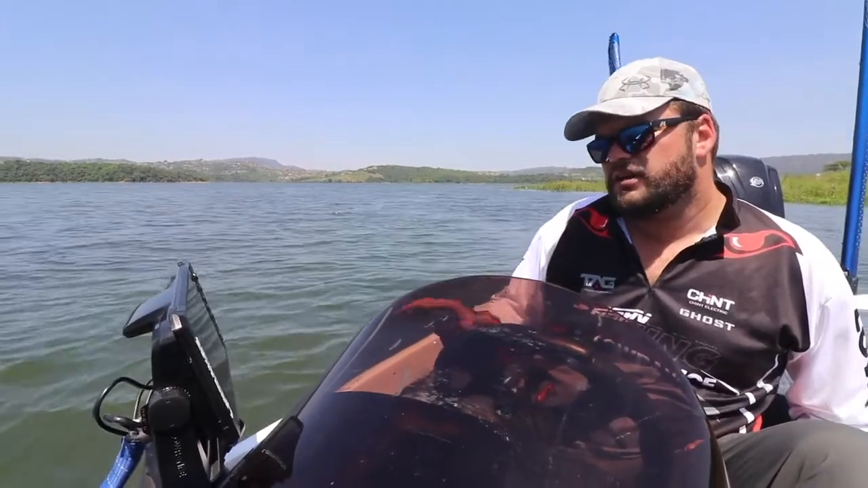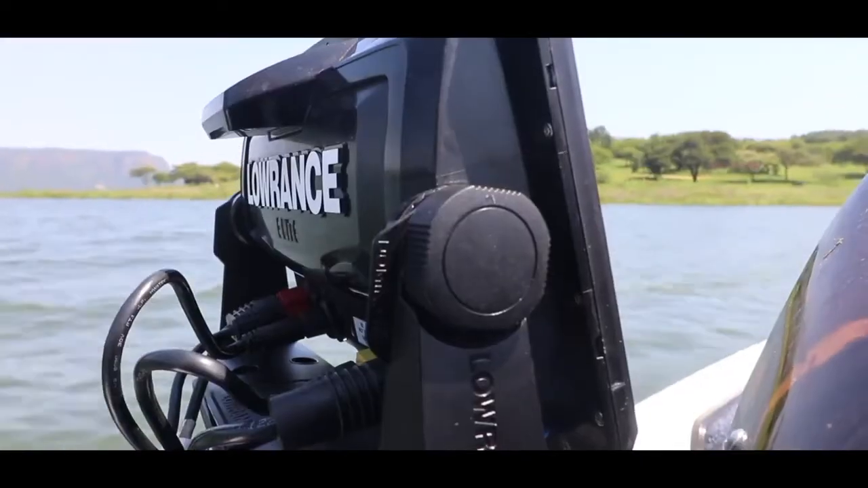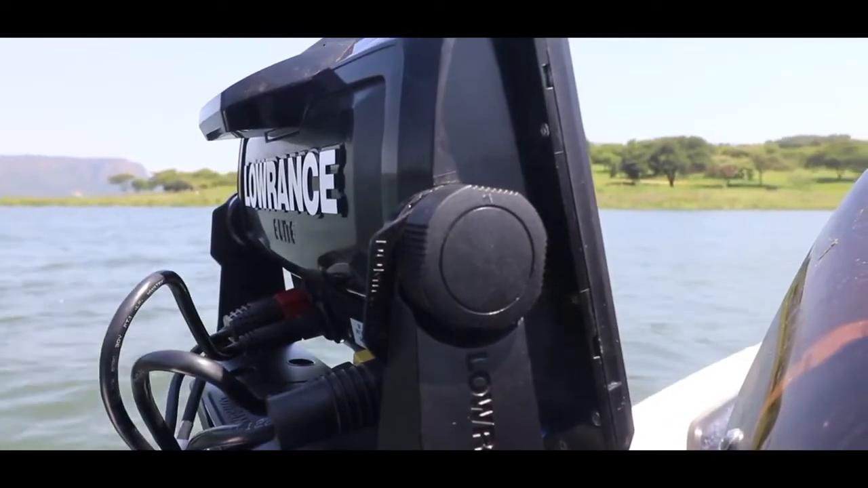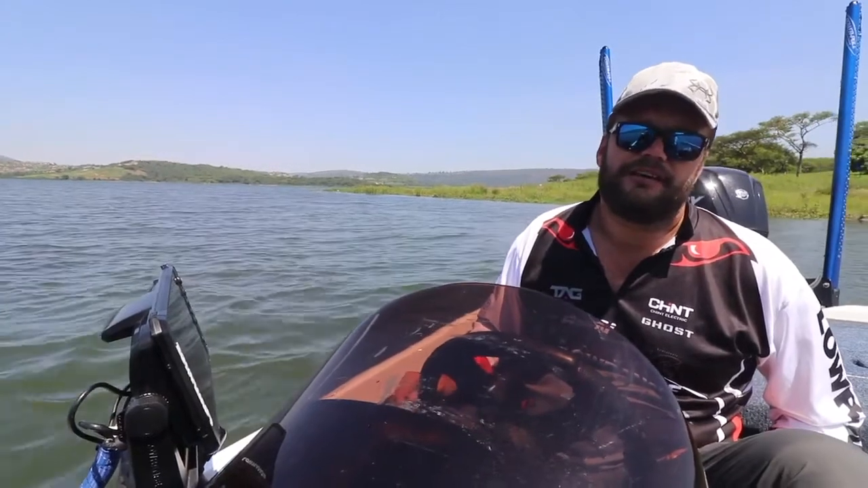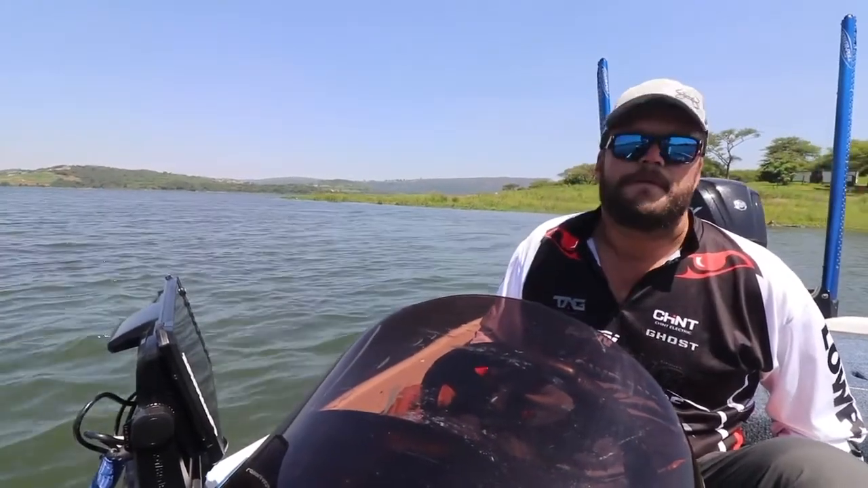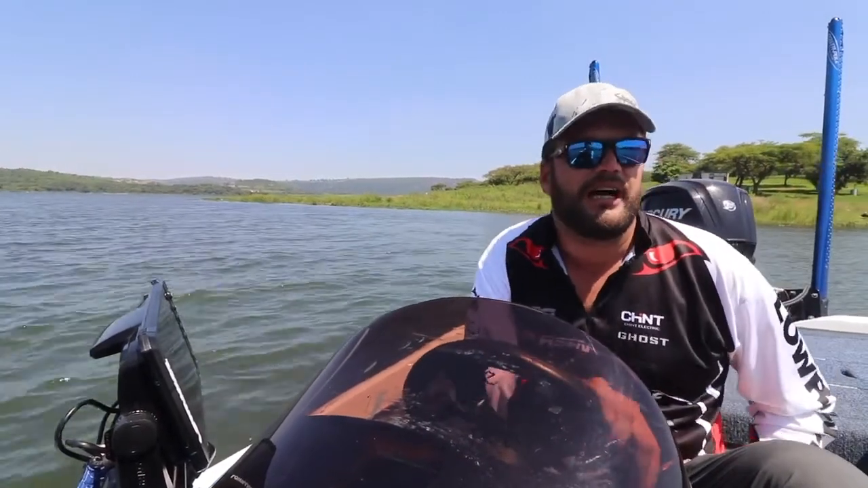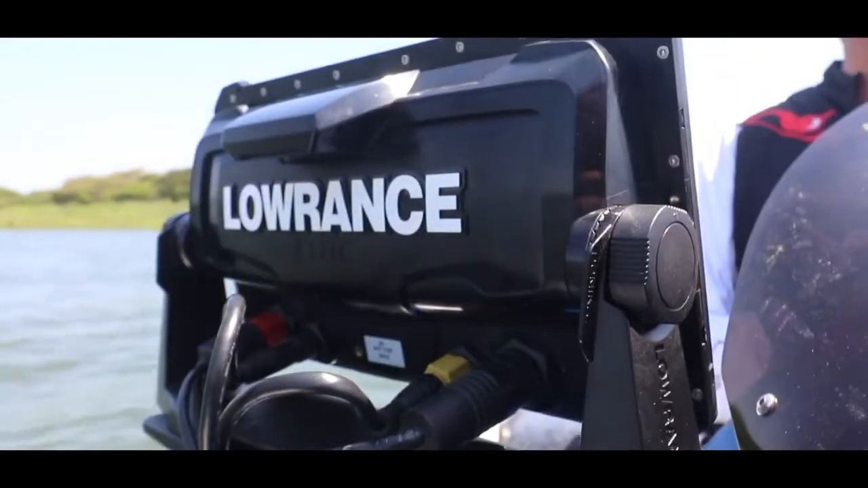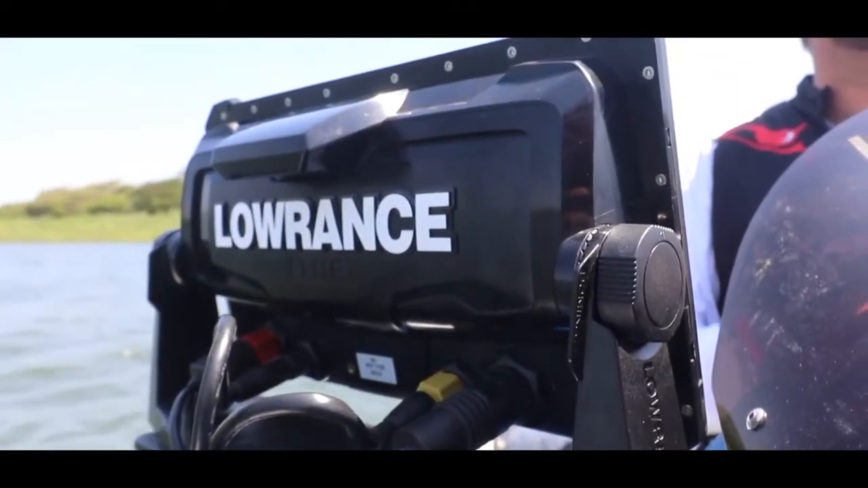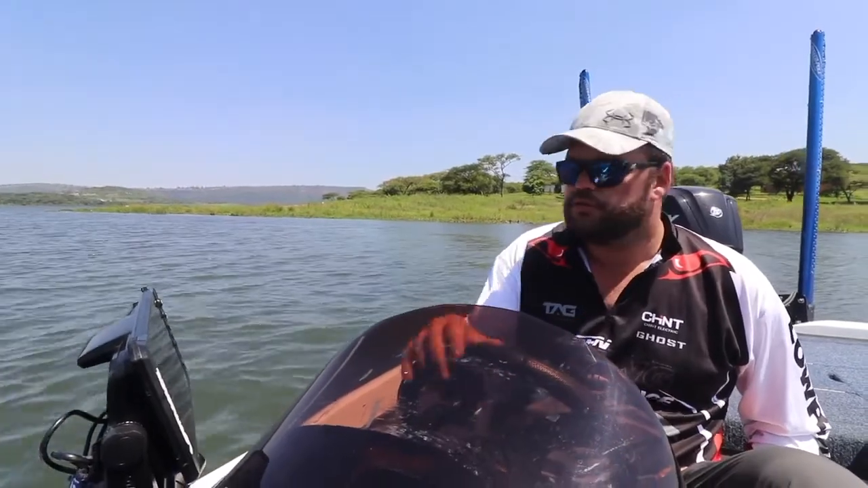So for the guys that are going to buy this unit, are going to go offshore, because it has a 1 kilowatt capability, the guys might want to run something like an M260 or a TM185 HW. This unit will run all those single frequency high wide CHIRP transducers that are available from Lowrance, and of course our standard Skimmer 5200 and 83200, which is very famous for offshore use.